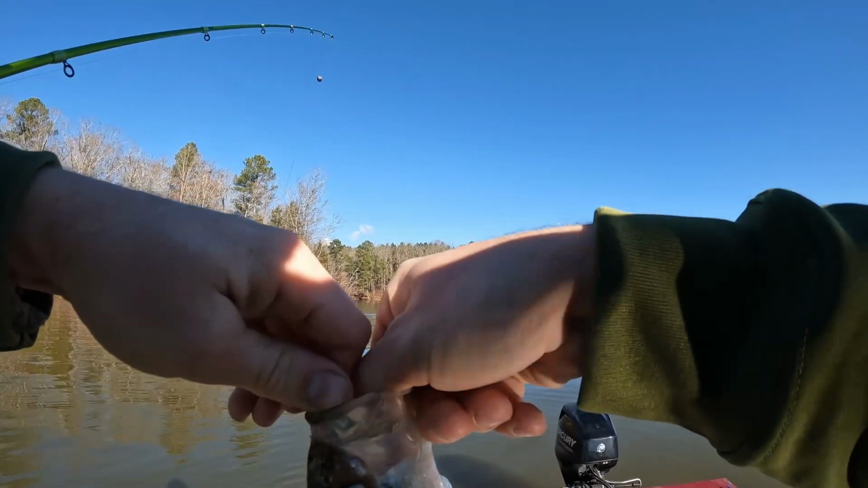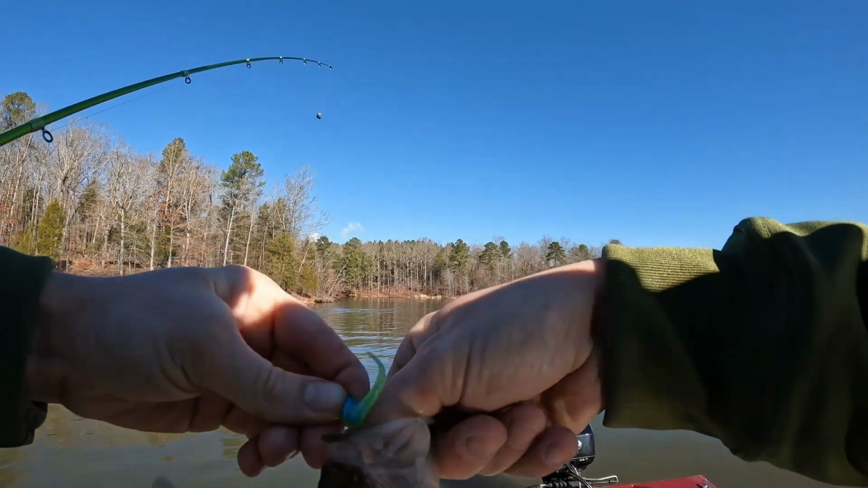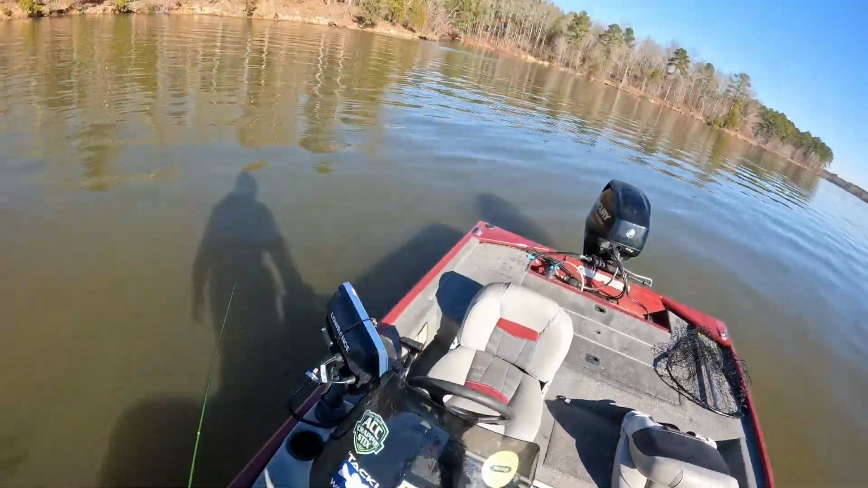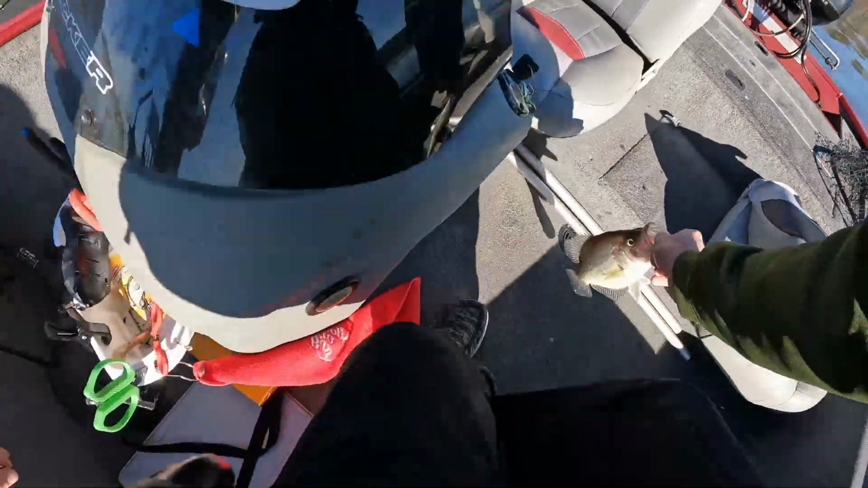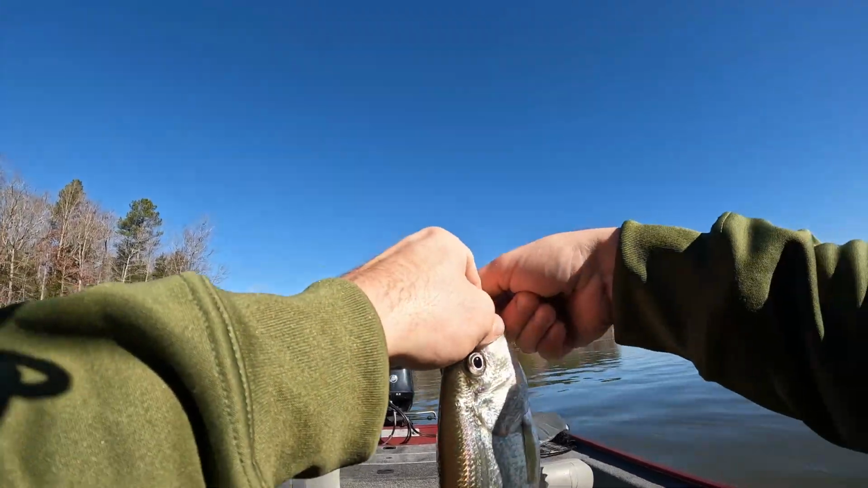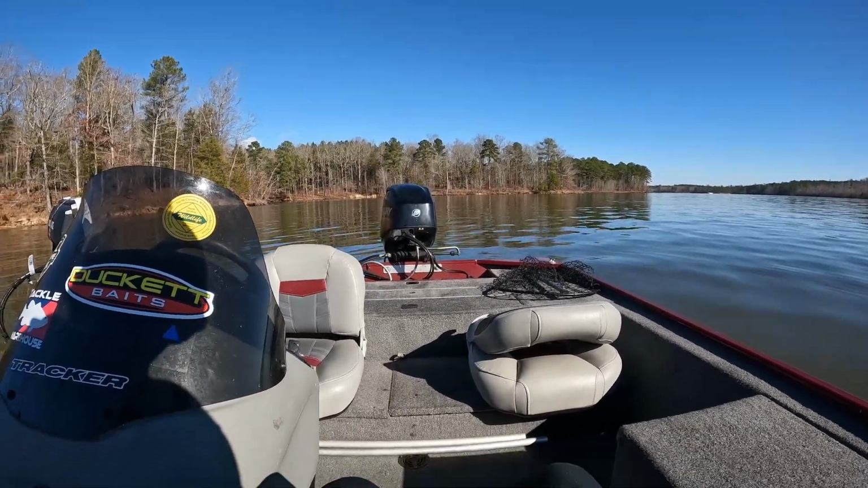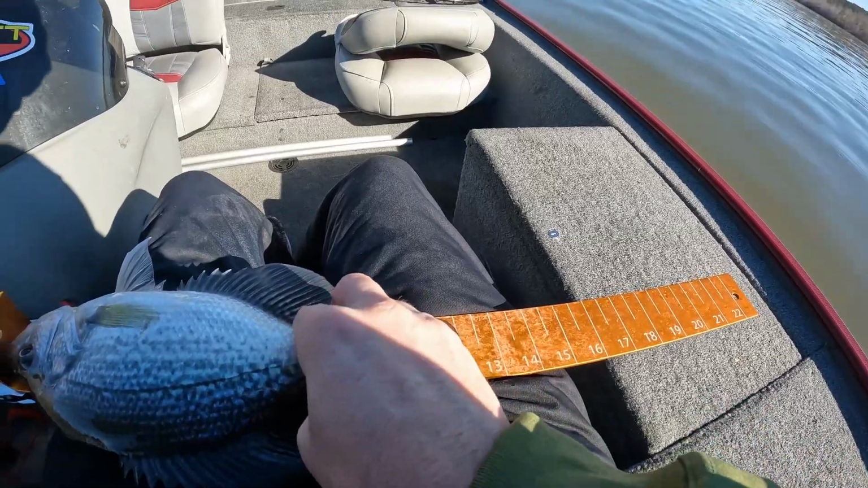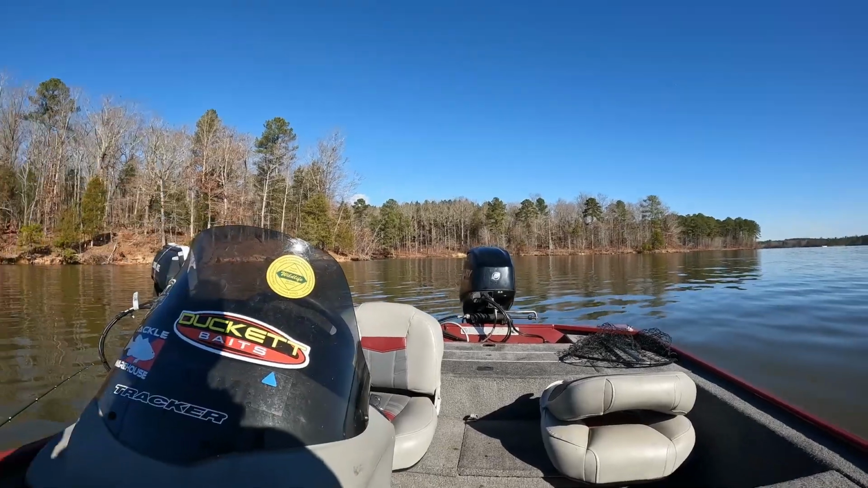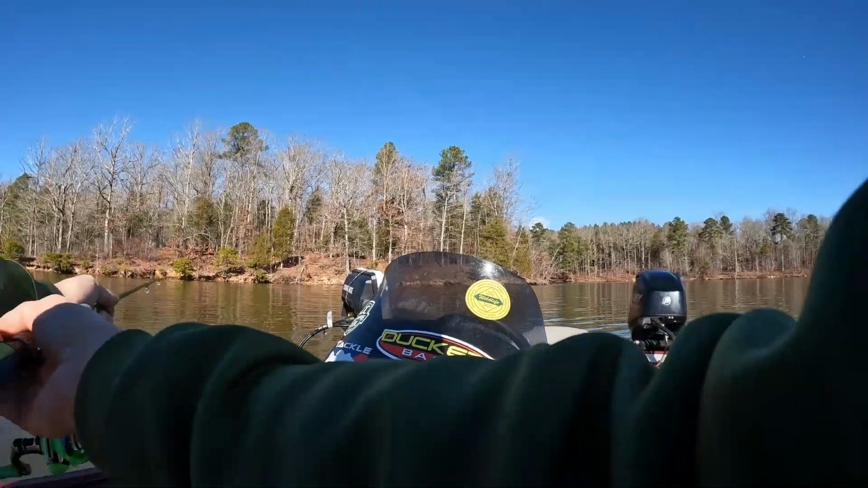He definitely doesn't look small on the Livescope. He definitely stood out. We'll get a measurement on him. See what he ended up being. Right at 12. Yep. Usually we catch a lot more of these larger crappie. Catch a couple 14s a day usually.